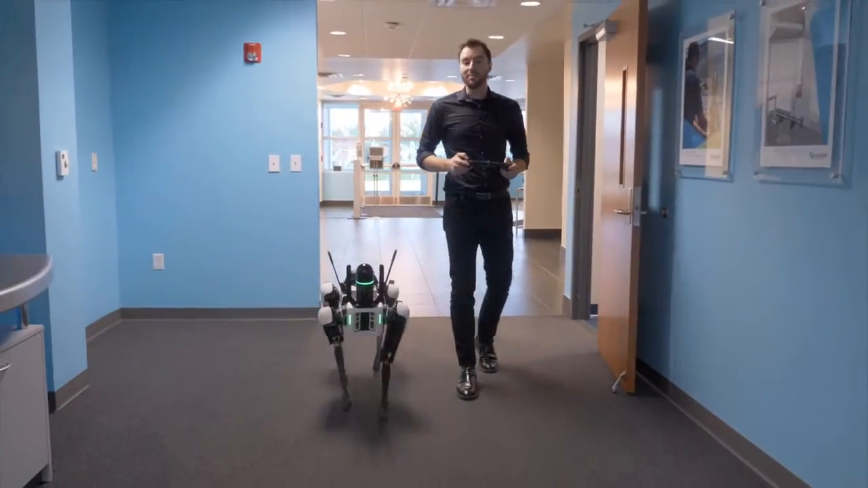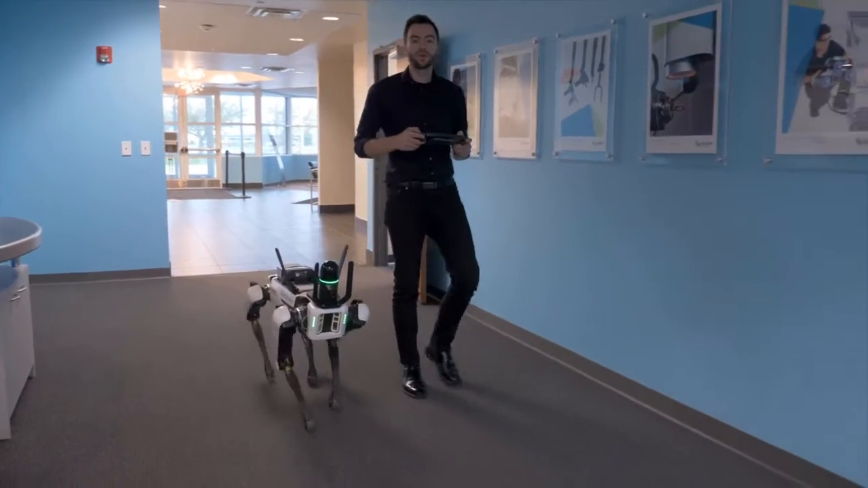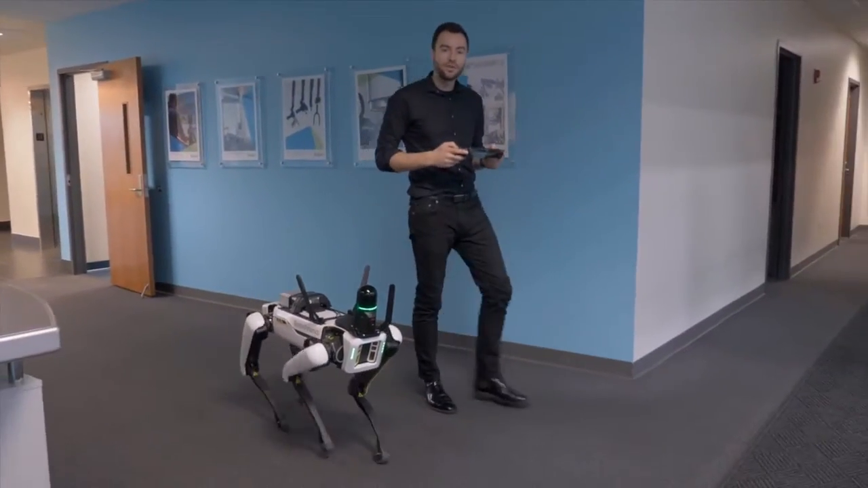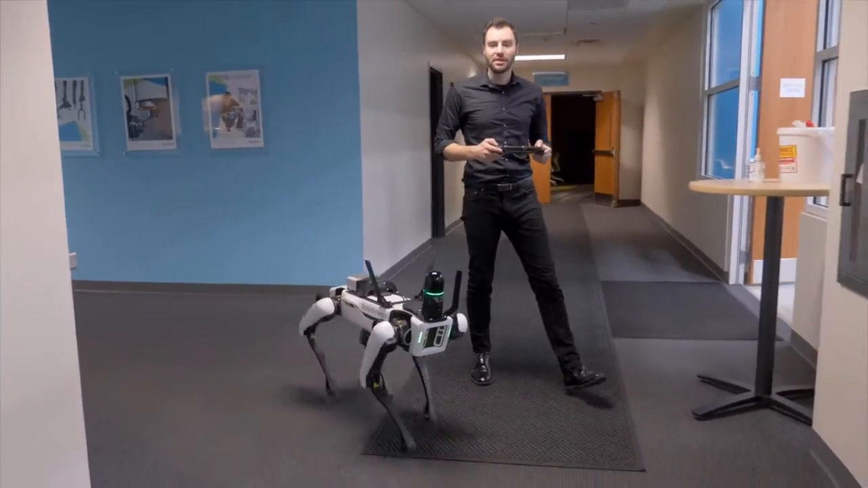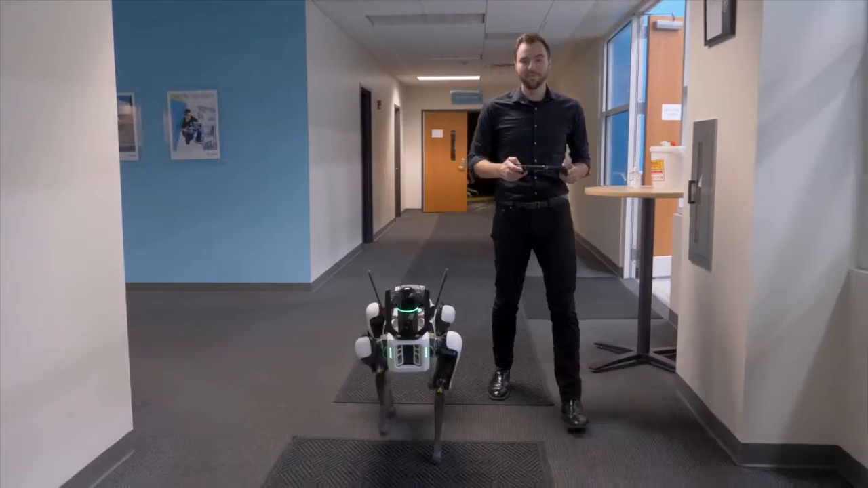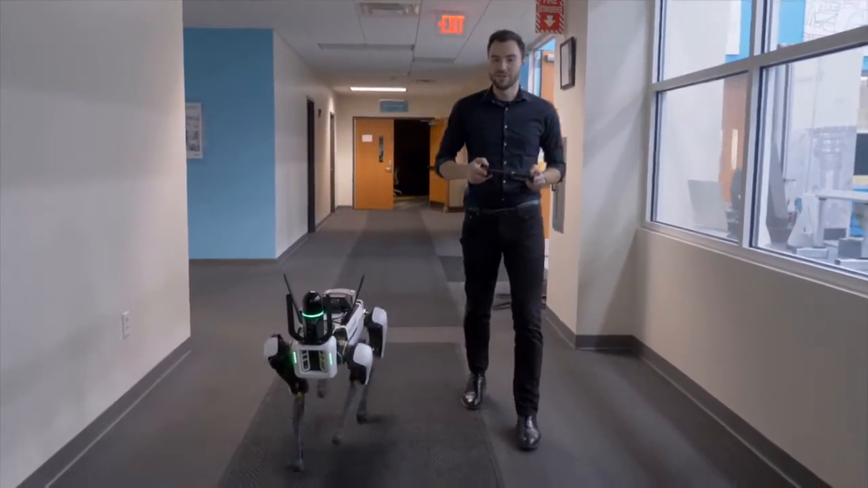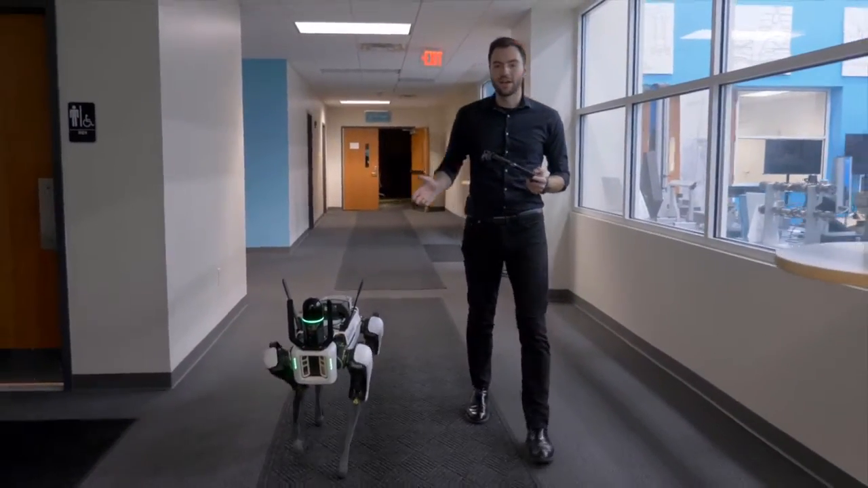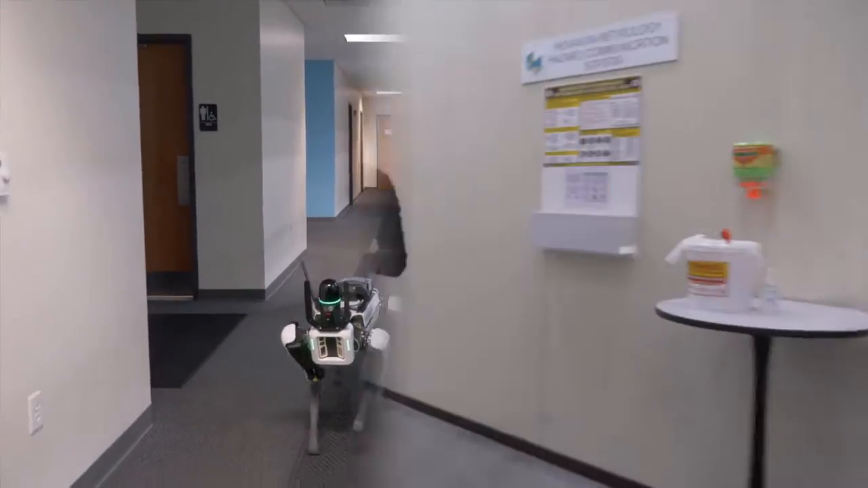To create a pre-planned scan mission, I'm going to either need an existing scan or a 3D BIM model. In this case, I don't have either, so I'm going to manually walk the BLK ARC and Spot through the space that I want to capture. And with that data, I can create this pre-planned scan mission and trigger it at any point in the future to have the BLK ARC autonomously capture this space as many times as I want.